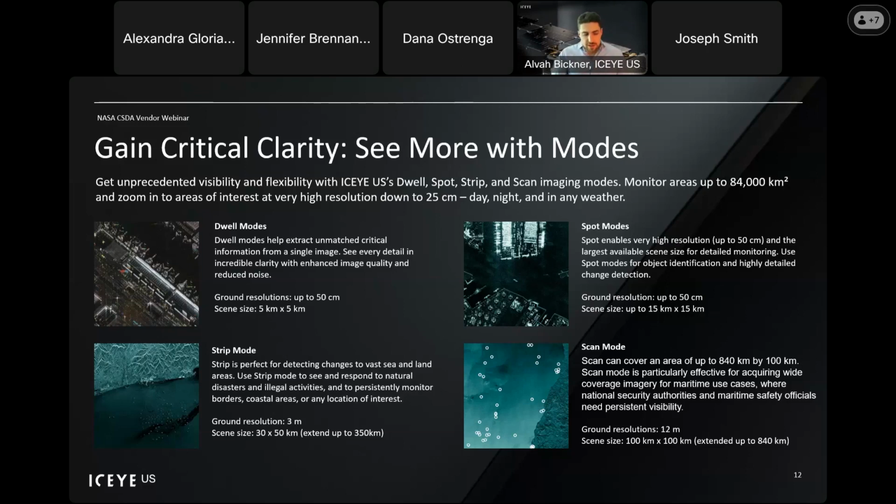Our phased array enables us to do two modes that I mentioned previously, strip mode and scan mode. Strip is a 30 by 50 kilometer imaging mode that can be extended in the along track up to 350 kilometers with a ground resolution of 3 meters. This imaging mode is perfect for detecting changes in the sea and on borders, natural disasters, illegal activities. Monitoring of coastal areas and ports are also very good use cases for this strip mode.